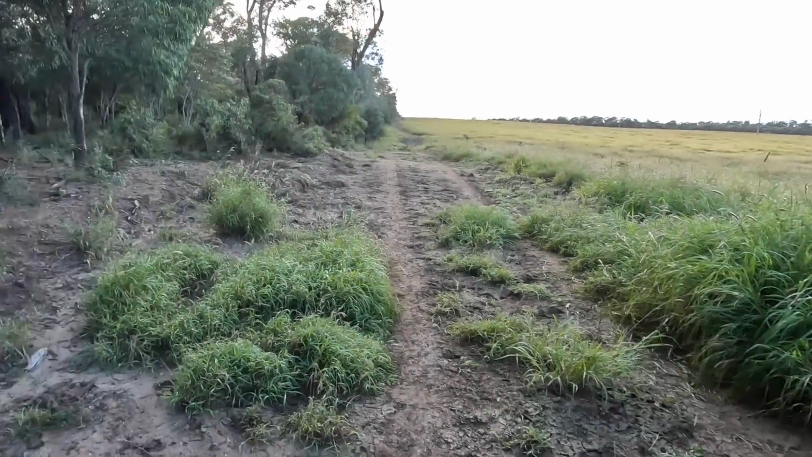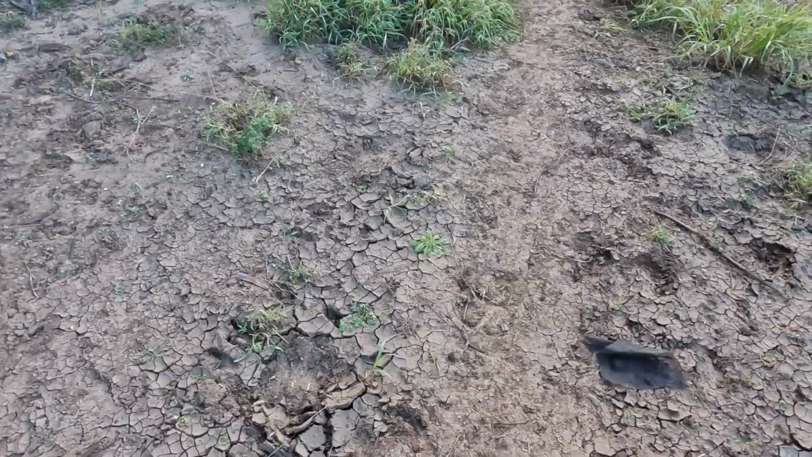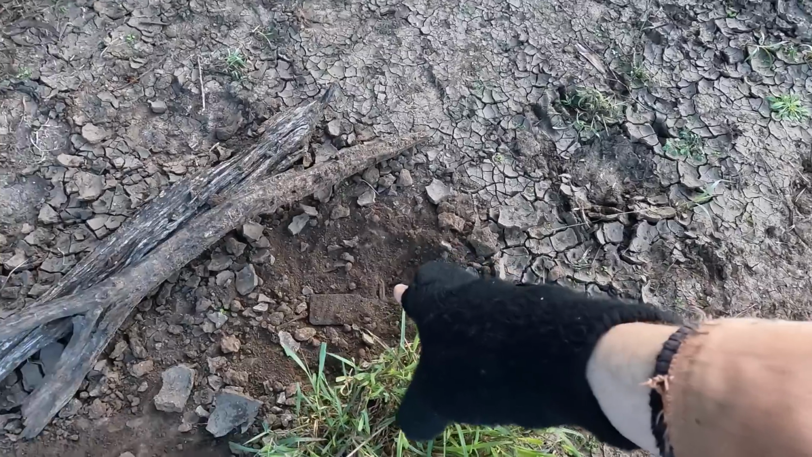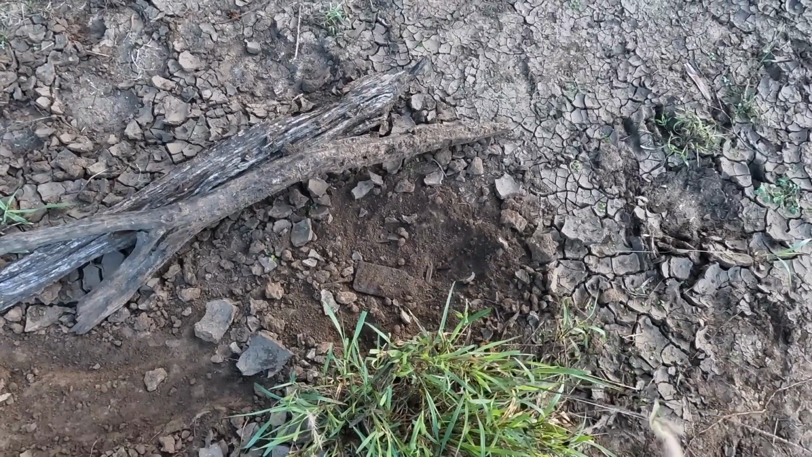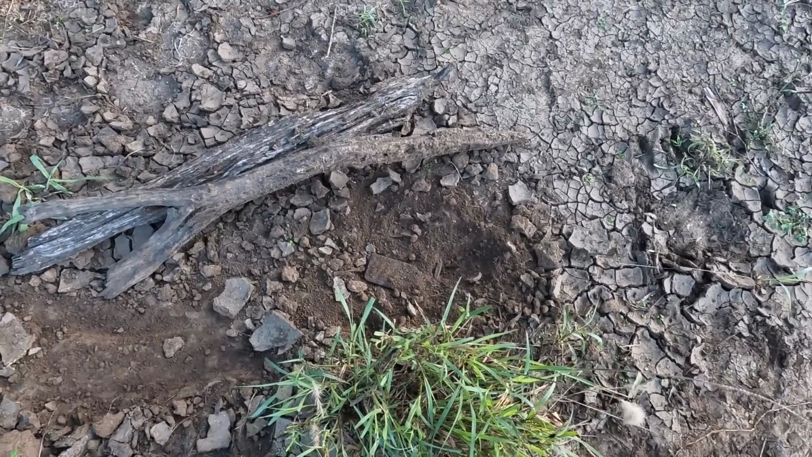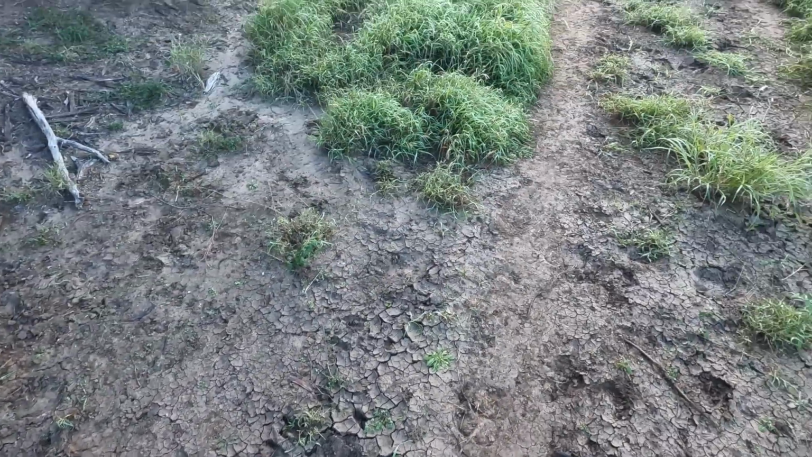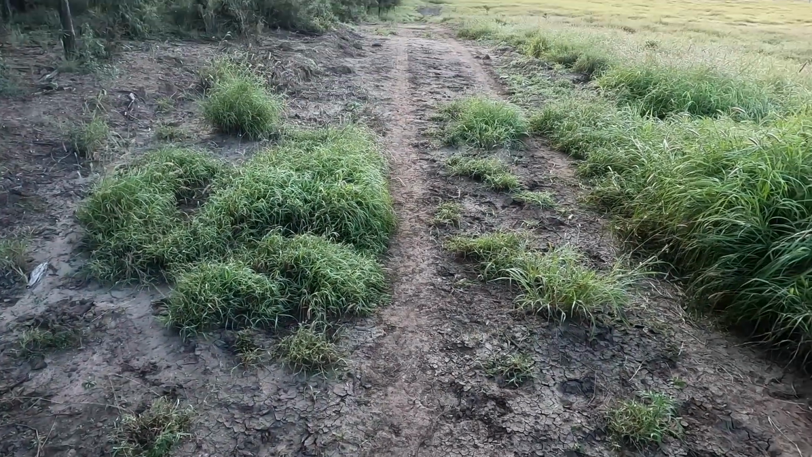This is a trap that they scratched yesterday. There's the pan cover there. There's the trap, and they've scratched it out again. So if he's going to play this game, I'm going to have to change my tactics.